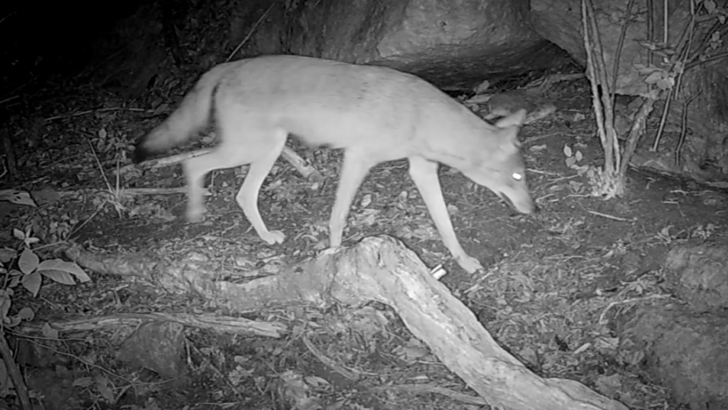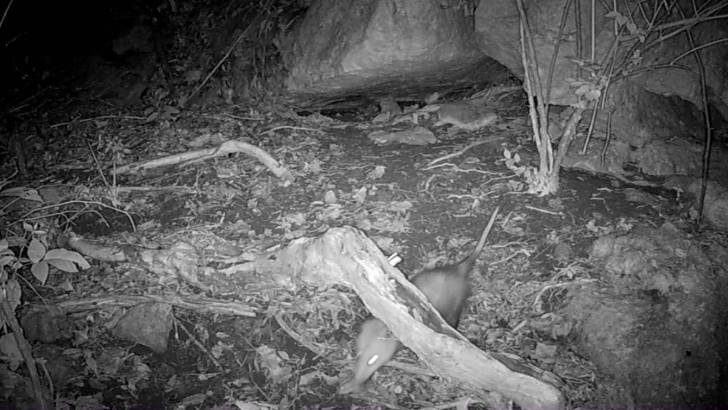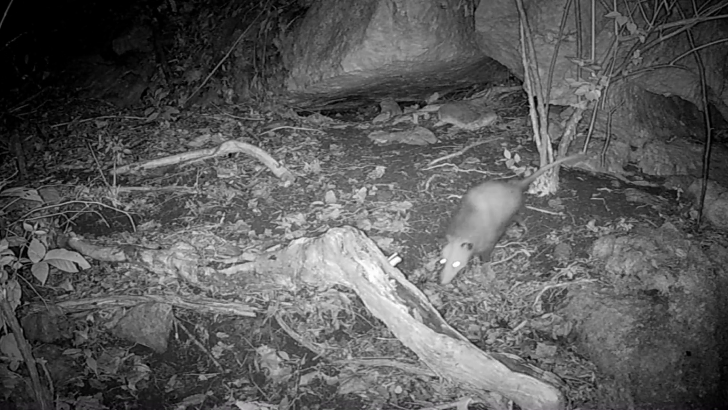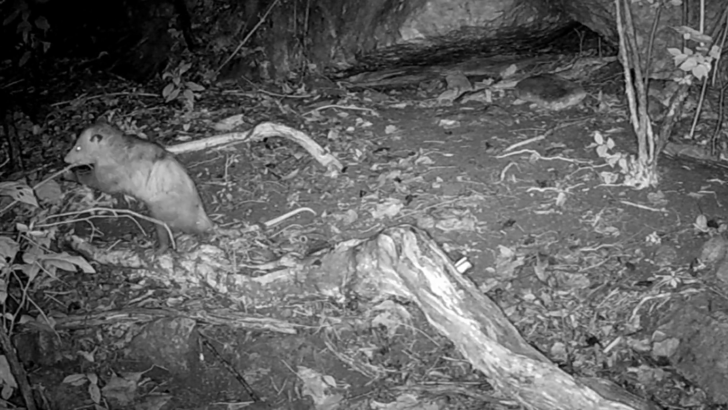And there's the old menace, a coyote coming through. He's checking on these little animals. You can better believe it. And there's them little possums chasing each other. That's a different set. That ain't Willie and Sidewinder, that's for sure.